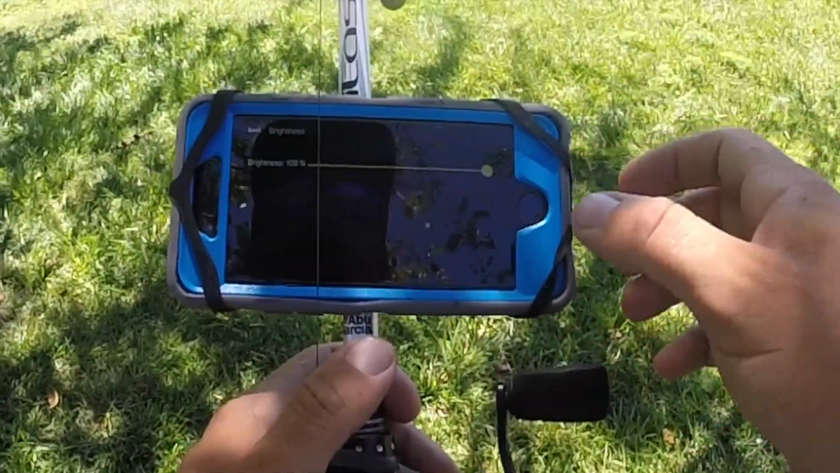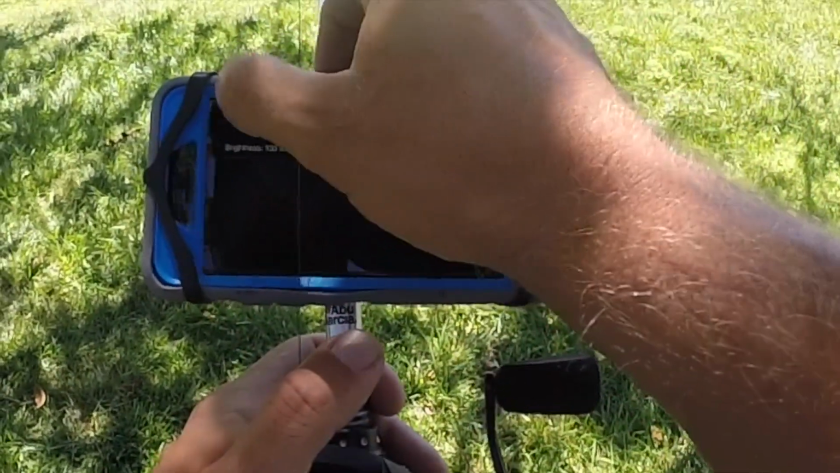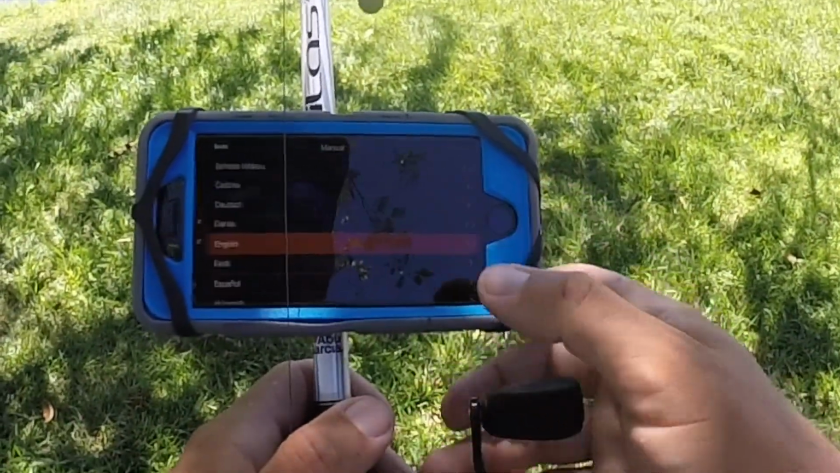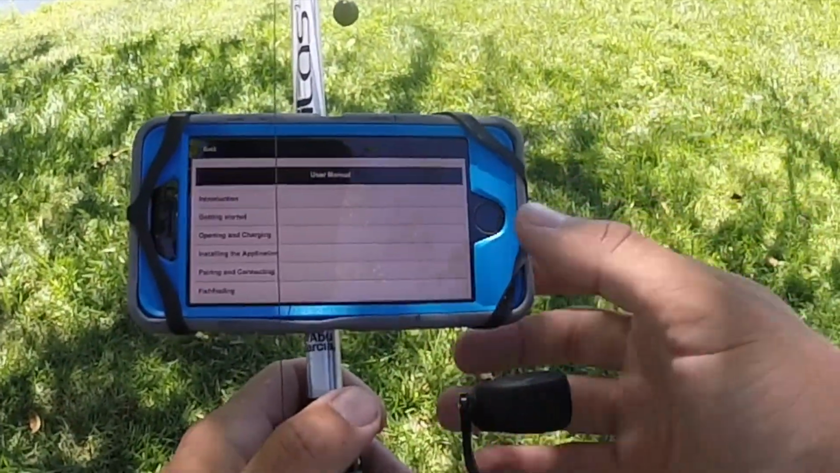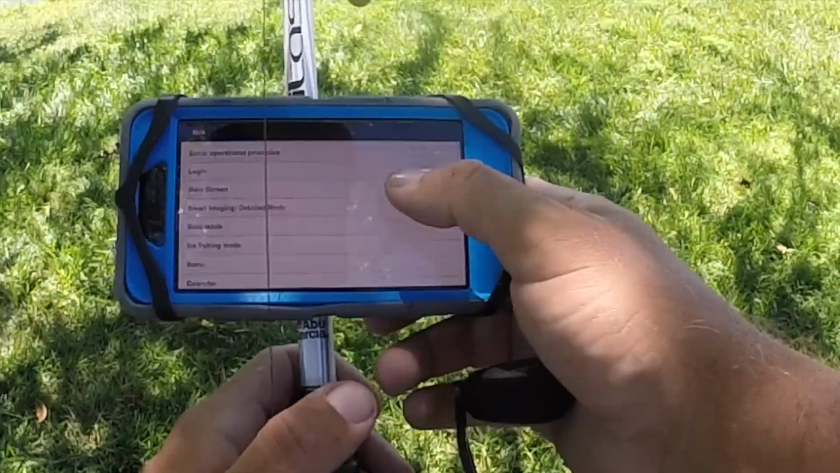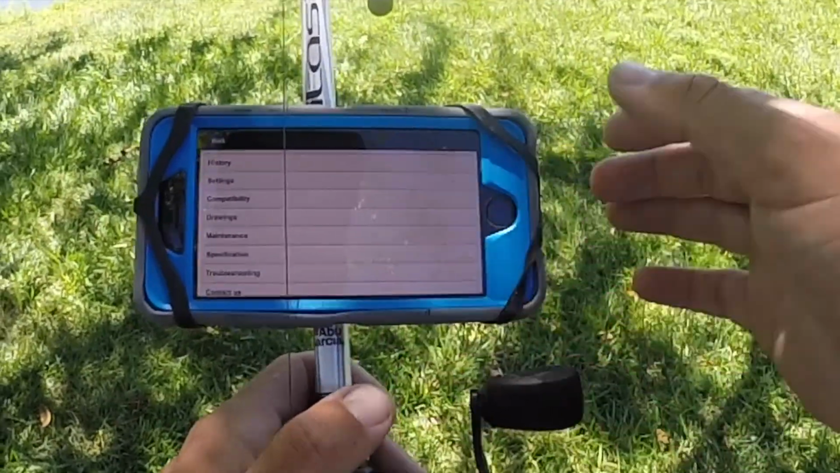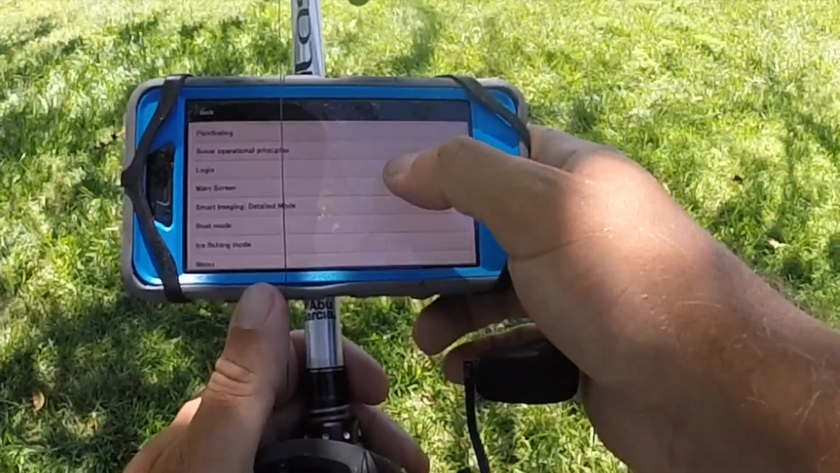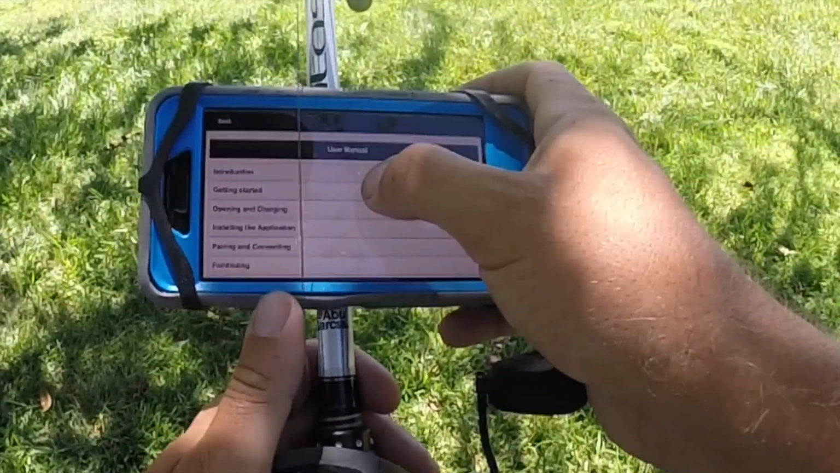Fishing during the day like I am today, it's really nice to be able to see that like we talked about. And here's one that I really like. There's a manual. So you've got your manual, you can obviously choose what language you want it in, and it has everything you need to know right there at the touch of your finger about your Deeper. I've had a lot of questions along the way about different types of settings, modes, how I get to different things, and it's super easy.